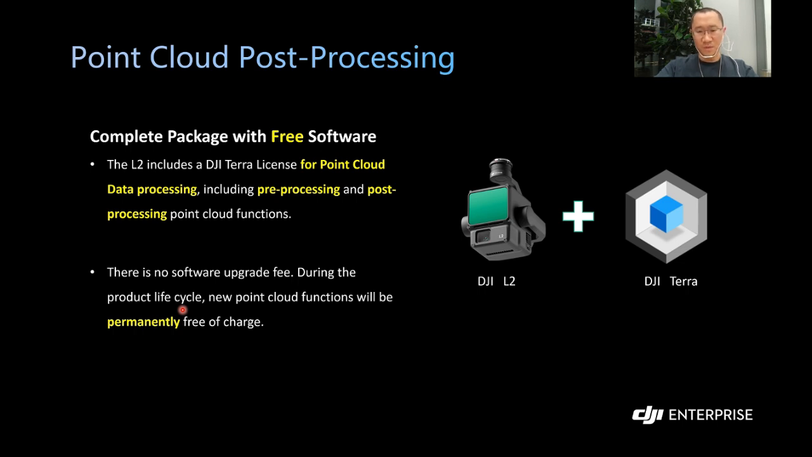So what does this mean? For example, if you just need the pure point cloud, non-colorization, no 2D orthophoto, then there's no need for you to purchase DJI Terra. You can directly use Terra to process the L2 data for pure point cloud. But if you want the colorized point cloud, or to use the photos taken by this camera to get a 2D or 3D model, then a DJI Terra Pro version is still needed, but not for pure point cloud.